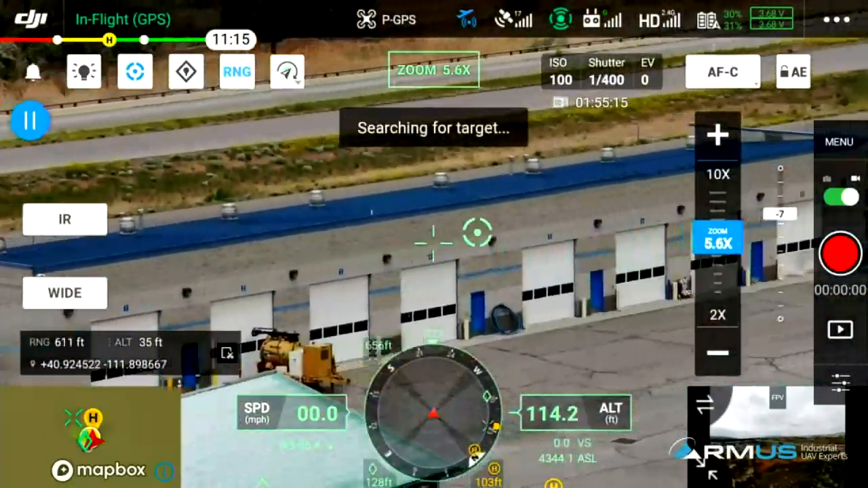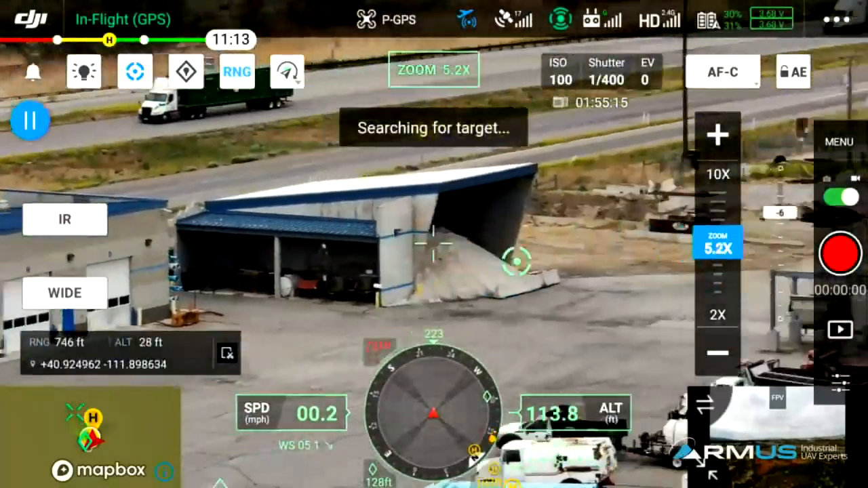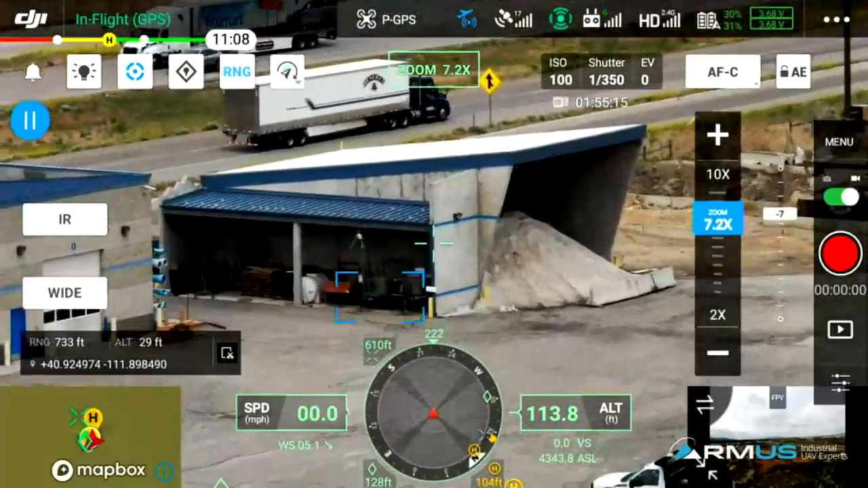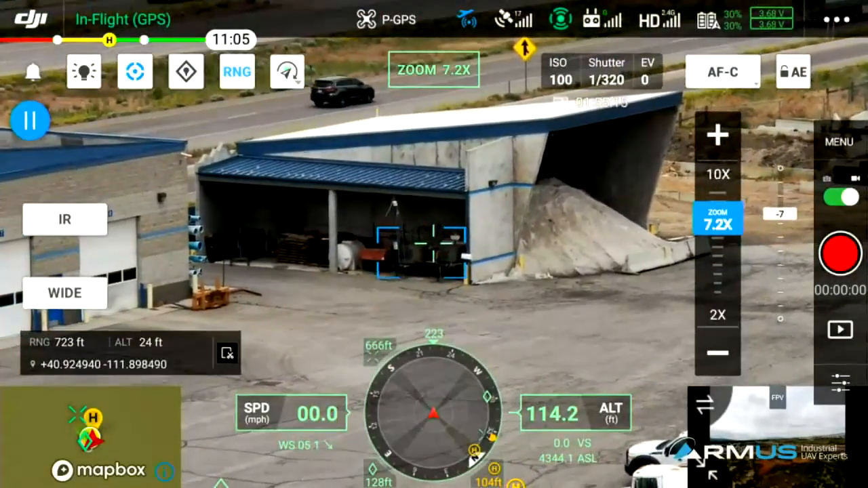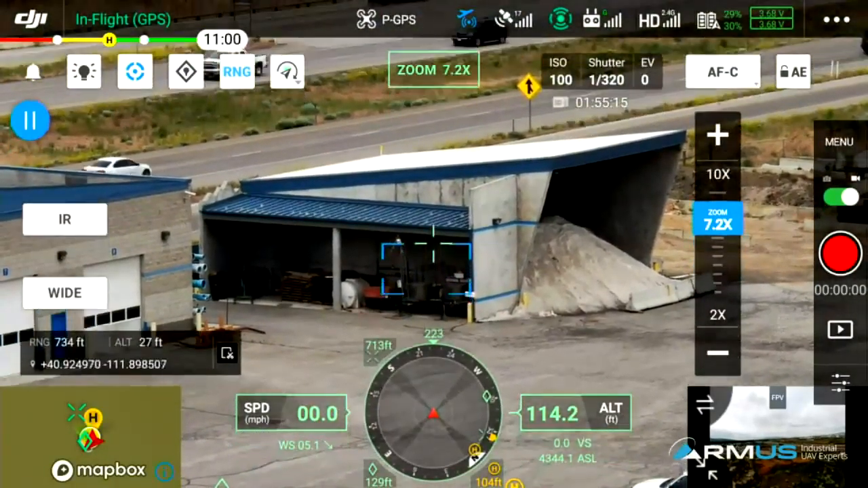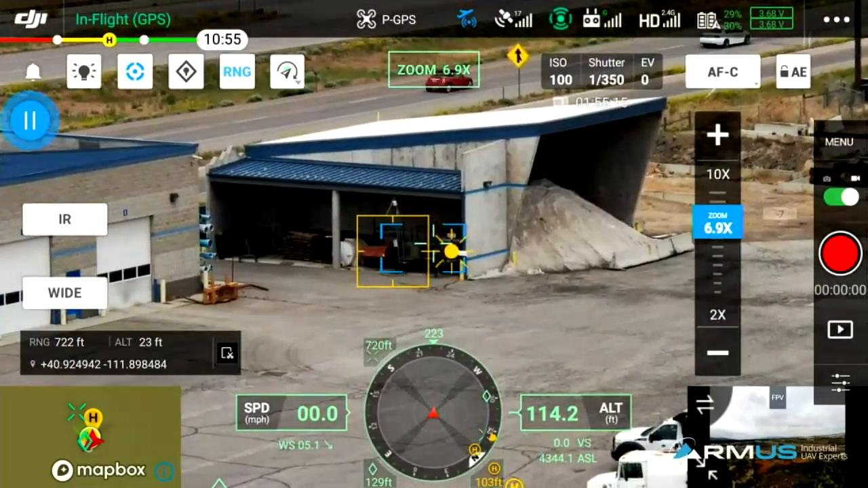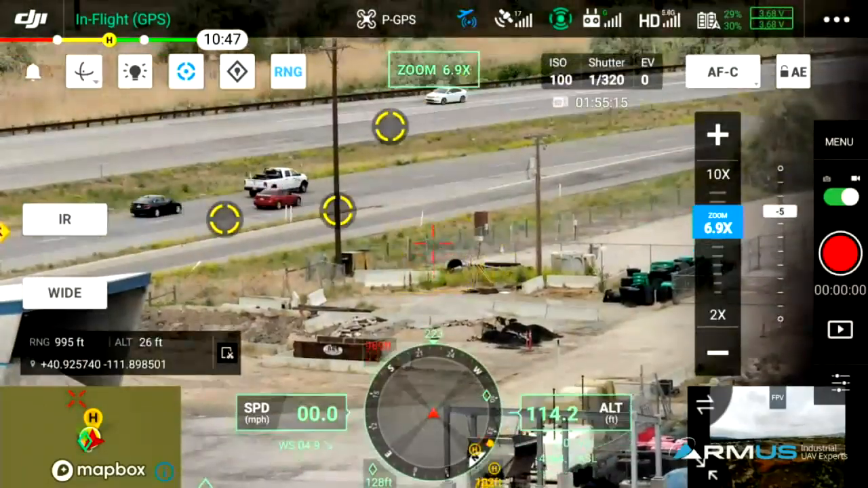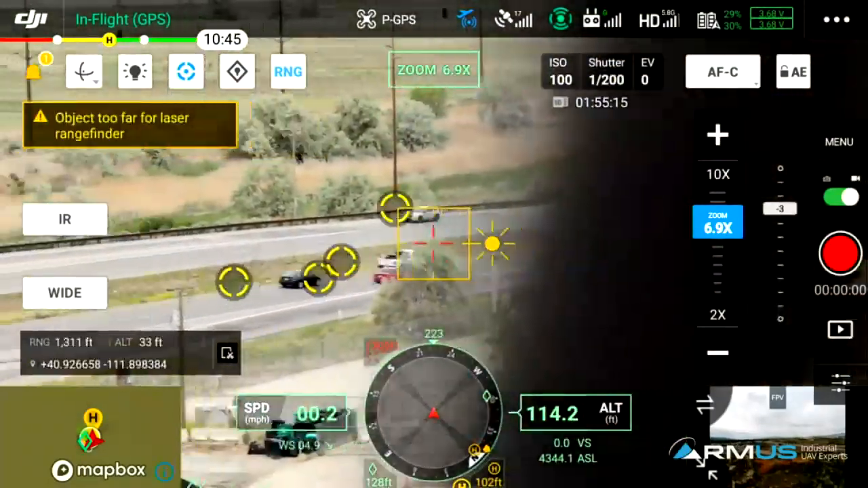Now what is it doing? It just lost the vehicle. What does it do? Searching for the target, searching for the target. So it did lose the vehicle. Yeah, behind the building. Good thing to know though, so you know that limitation of tracking, especially when you're trying to do it by hand. So let's see if we can find another one.